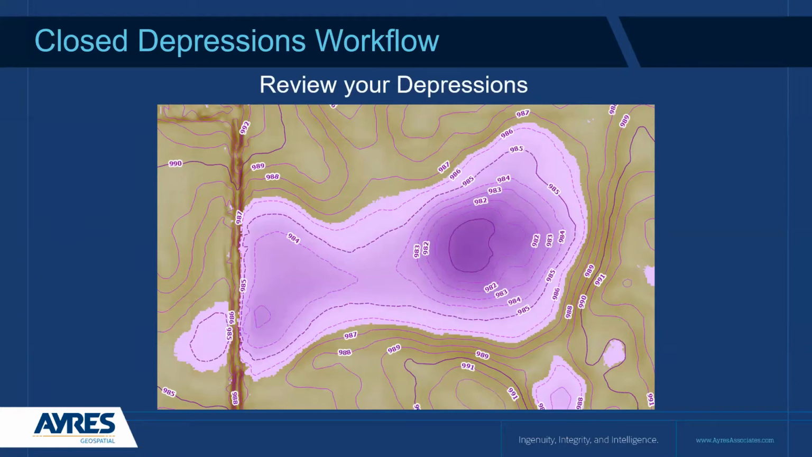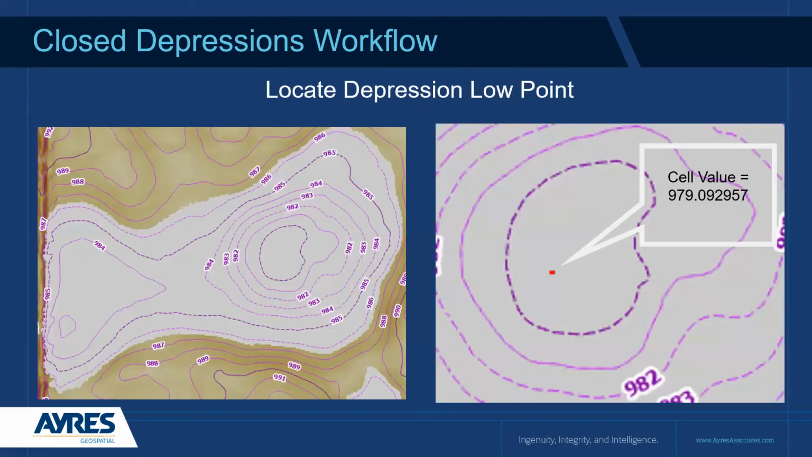But we also want to identify the low points. So we run a series of algorithms in order to try to find that lowest value. You can see that here and above sea level. So we convert this over to a depth, and away we go.